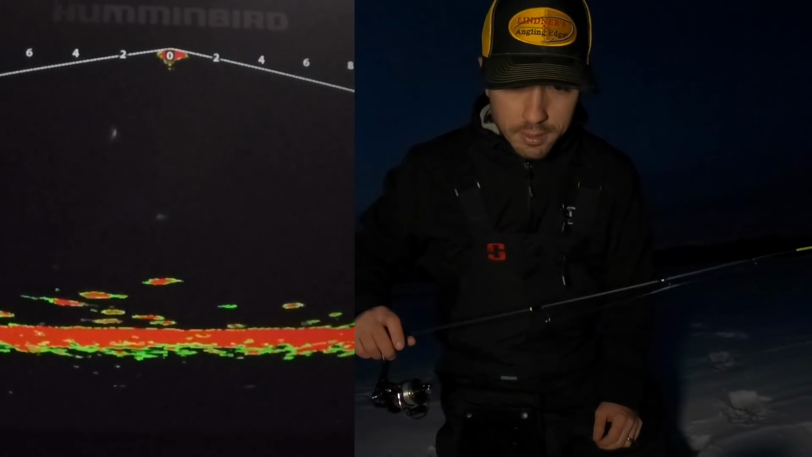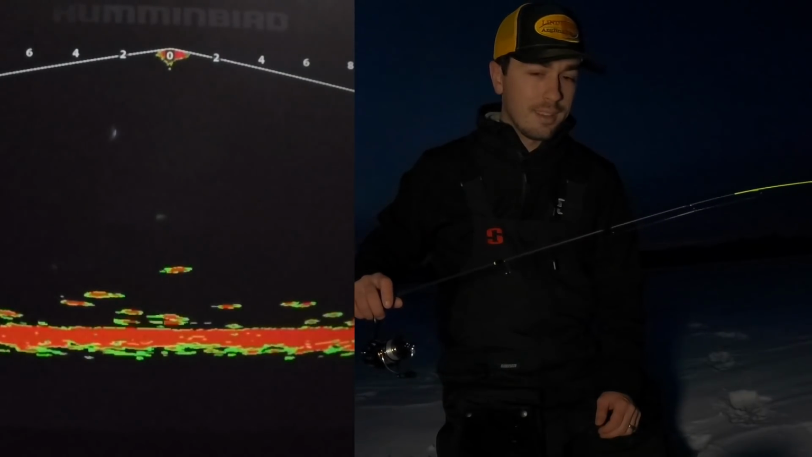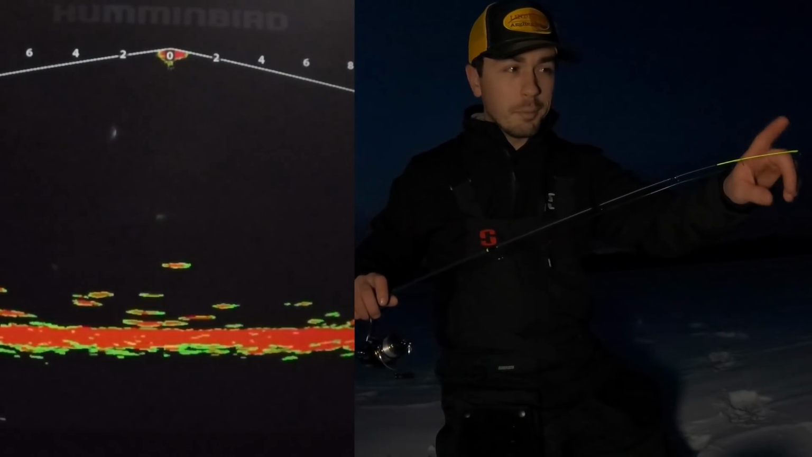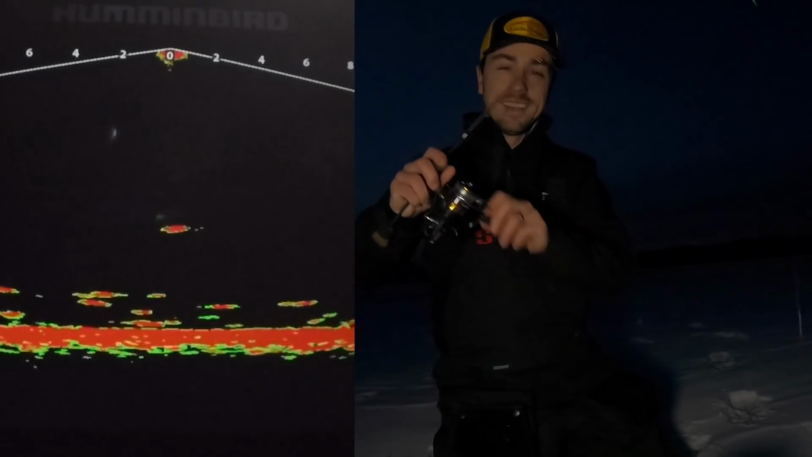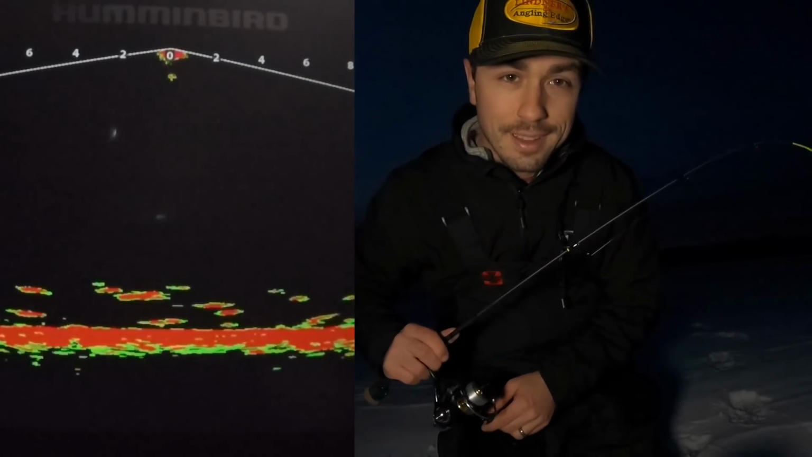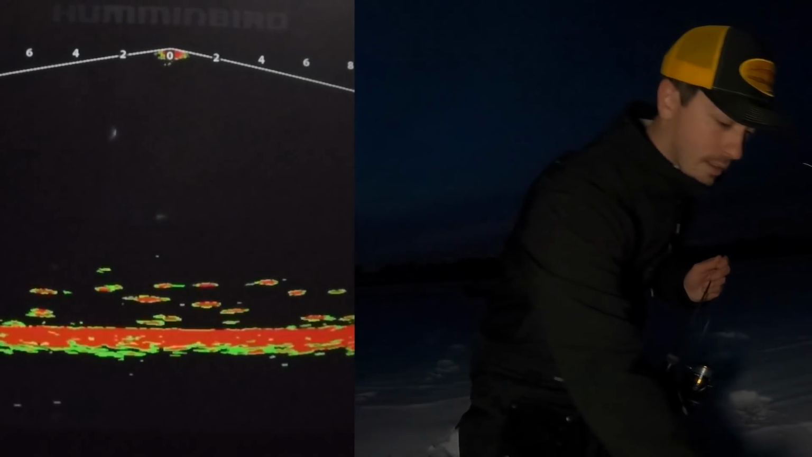I've talked about, oh, here he comes. Watch the rod tip. It's really fun to watch the screen, but when that fish converges on your bait, you gotta be watching the rod tip, because panfish bite softly, and you're not gonna feel it almost all the time.